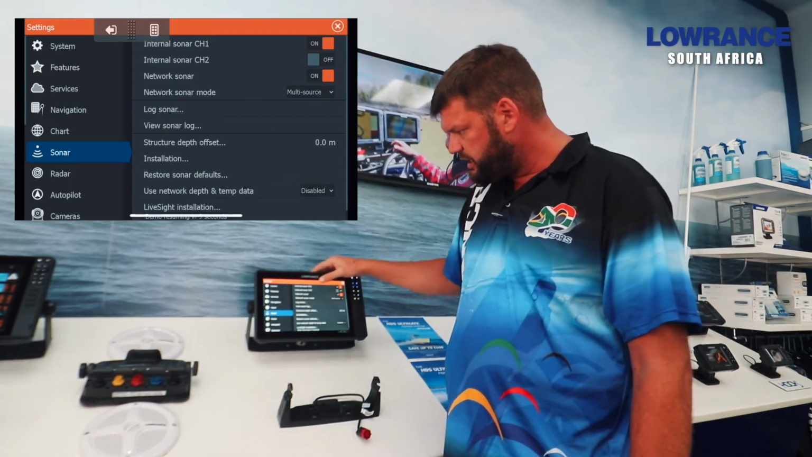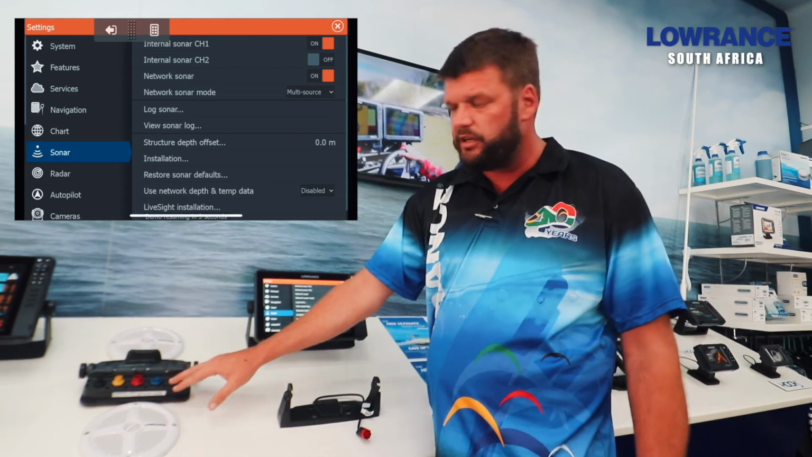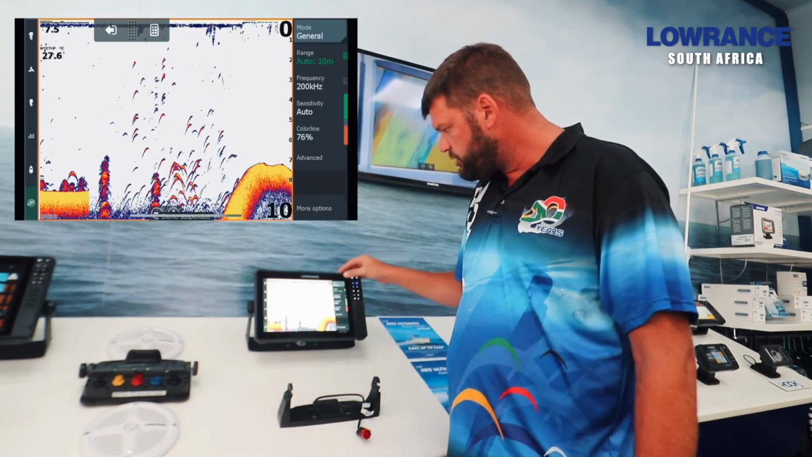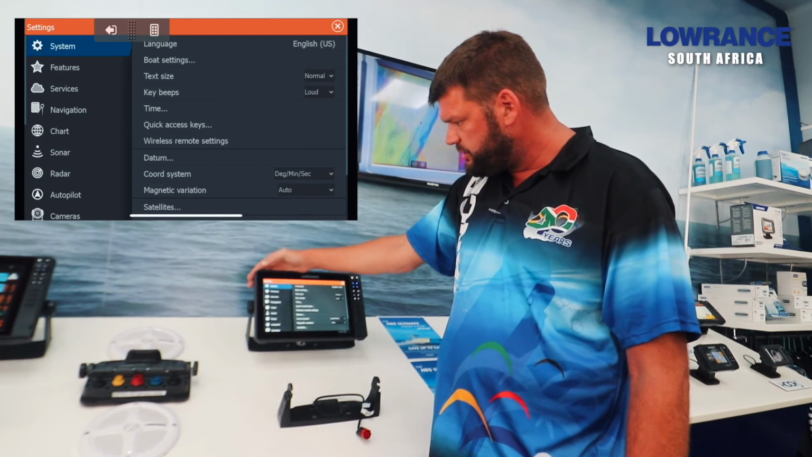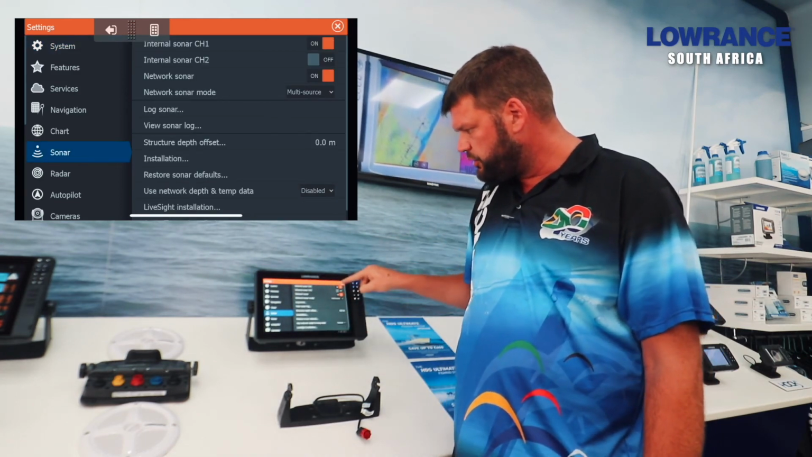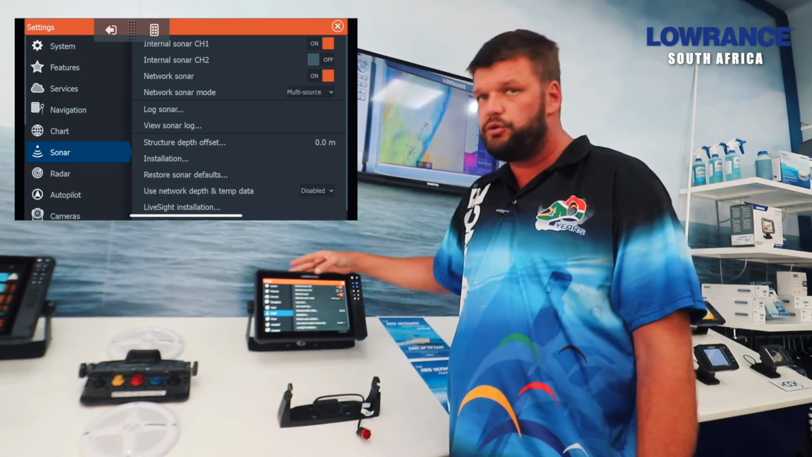Under the sonar setup, make sure that the internal sonar, this channel that you have selected to use, is correct. There is no incorrect channel, but you can use both channels. Just make sure that you select on the screen what channel you're running. So you'll be under pages, settings, sonar, and then look at internal sonar. Make sure that the transducer plug and the channel which the transducer is plugged into correspond.